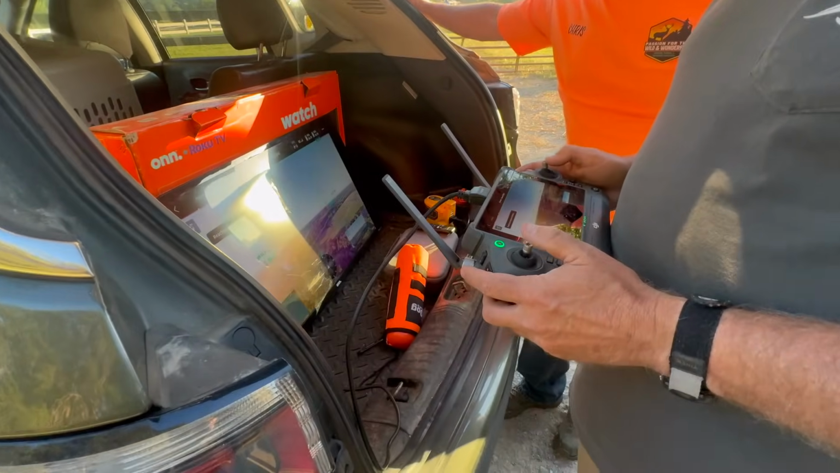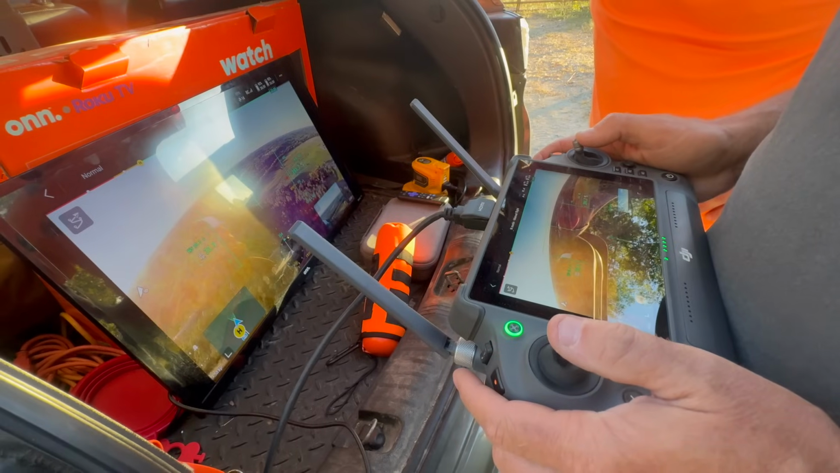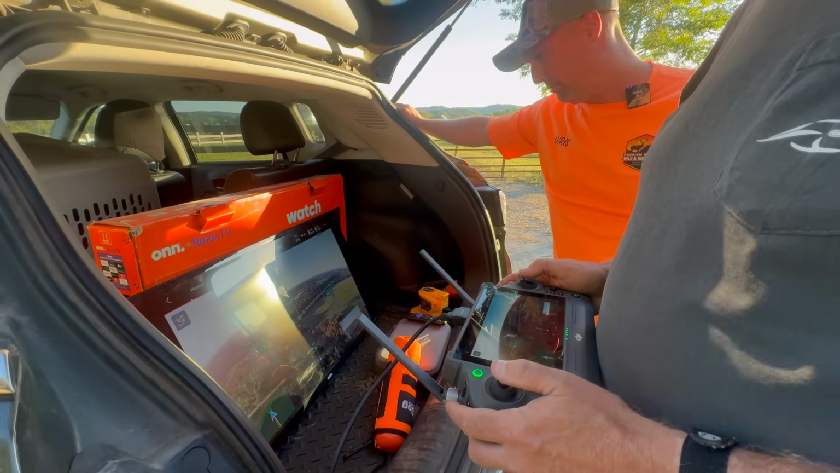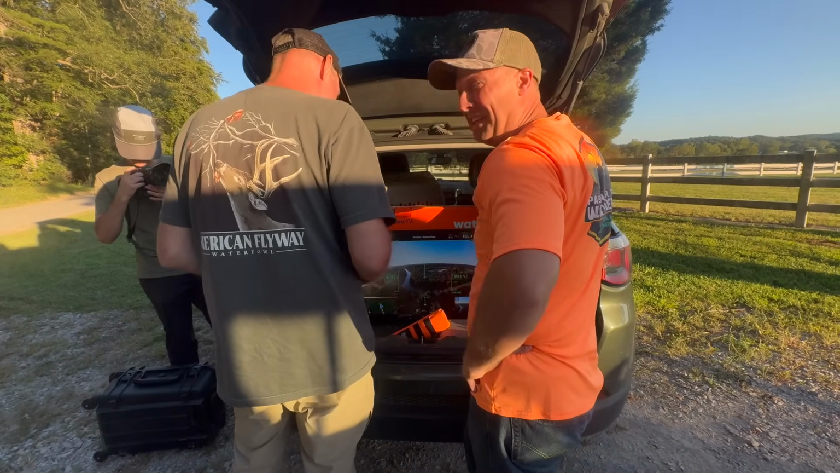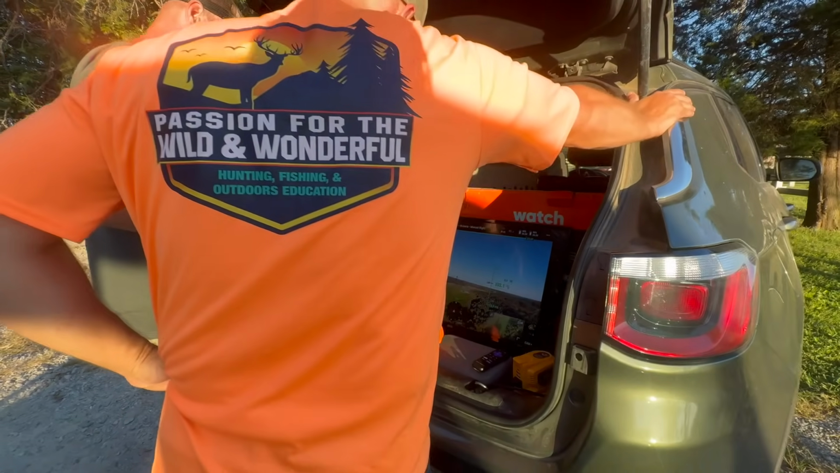Altitude. Okay, let's just fly out this way. He doesn't shoot down drones, does he? Mm-mm. He did. Big river bend turn. Stands off to this. Don't let me duck hunt there. He laughed. Doesn't everybody hate the dang geese?